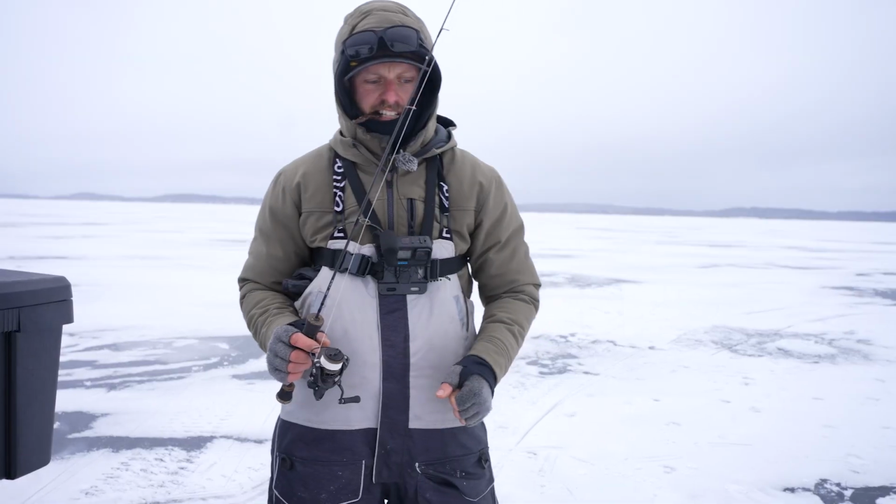Run and gun, hole hopping, you're here, you're there, you're surveying a ton of water, nothing here, nothing there, get to a spot like this, pop a couple fish. So it makes it fun, and I love running around outside and doing it all off the back of a snowmobile. Favorite way to fish. All right, guys.